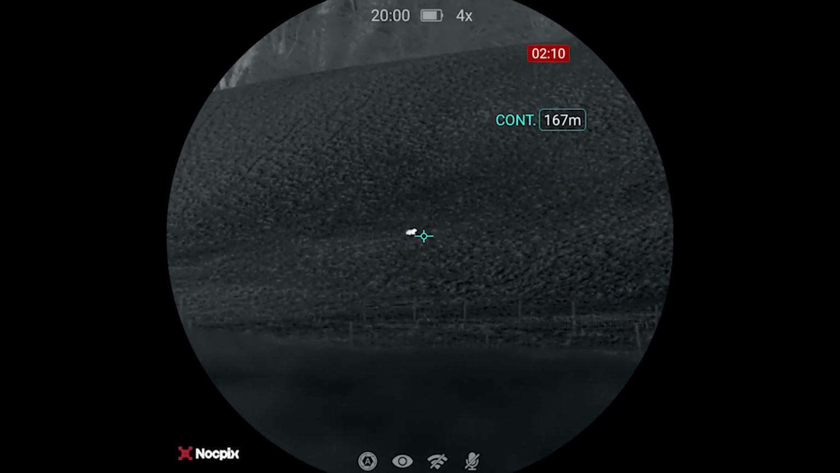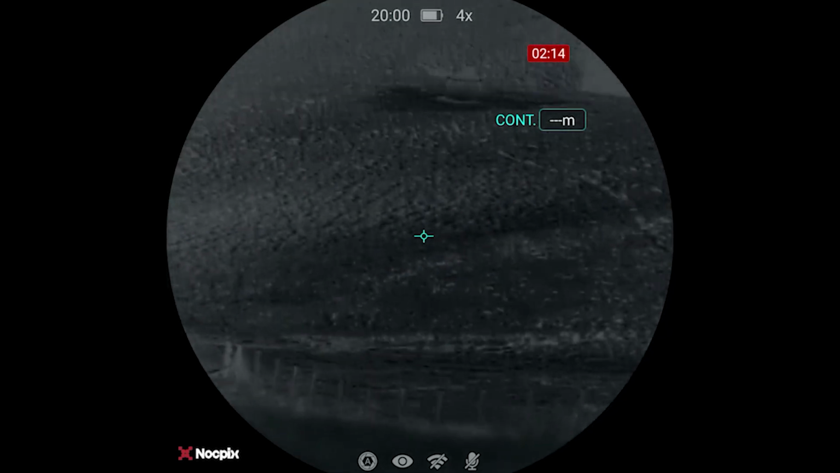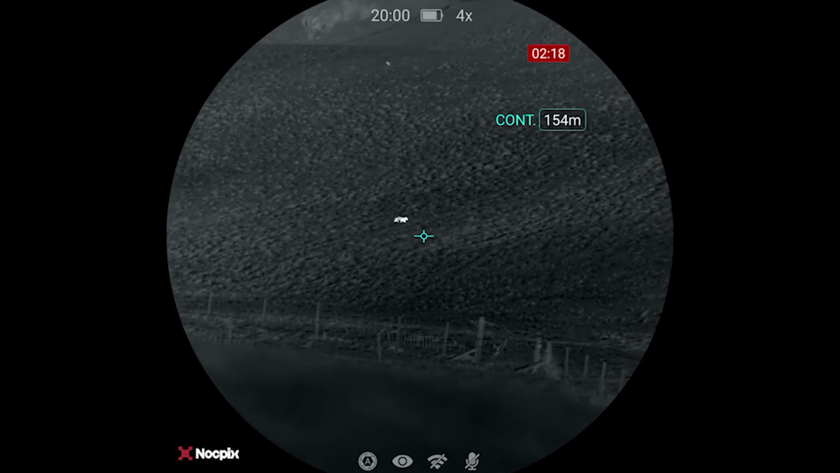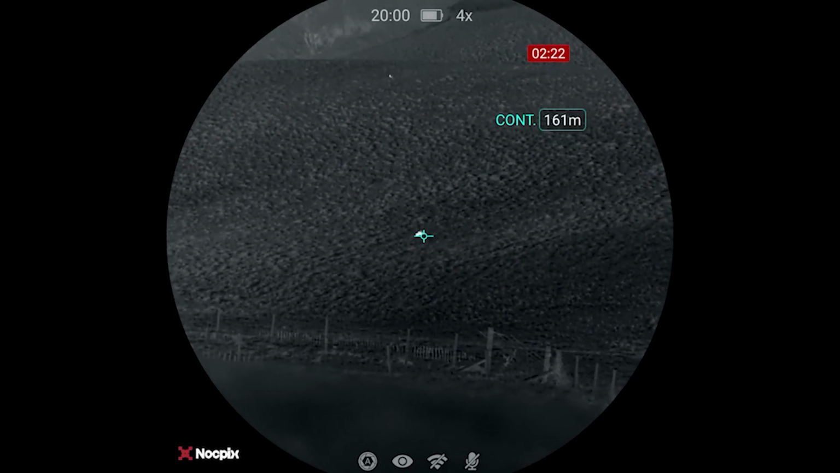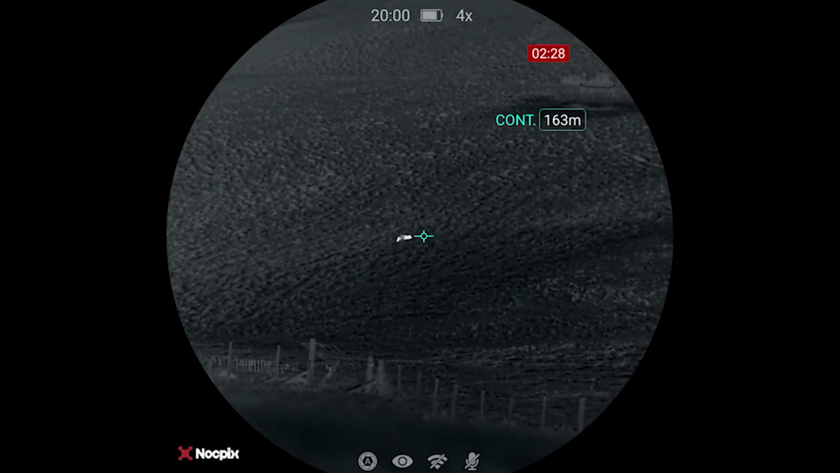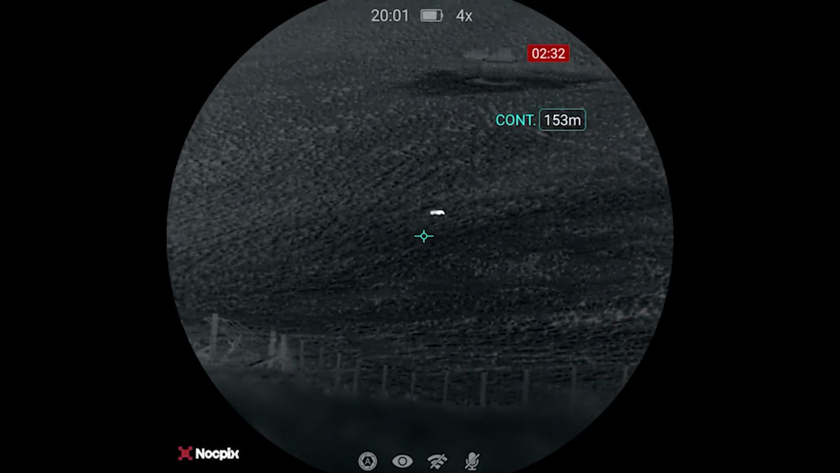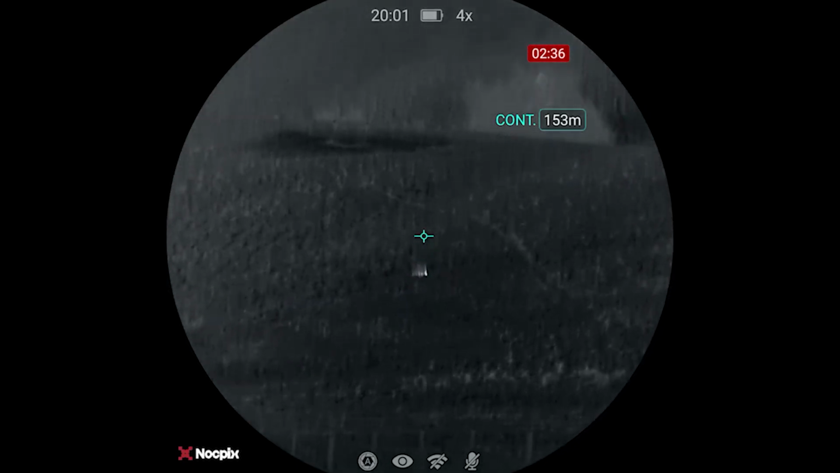Just to mention as well, I did say earlier about the ballistic calculator. At this point, I hadn't done the update, but basically where it says continuous and your distance there, it comes up with all your various drops, depending on what the distance is. Usually it just states it in MRAD or MOA, whatever you selected. What I would like to point out here is you can see the temperature difference over the body. It's getting darker toward the rear end of him there.